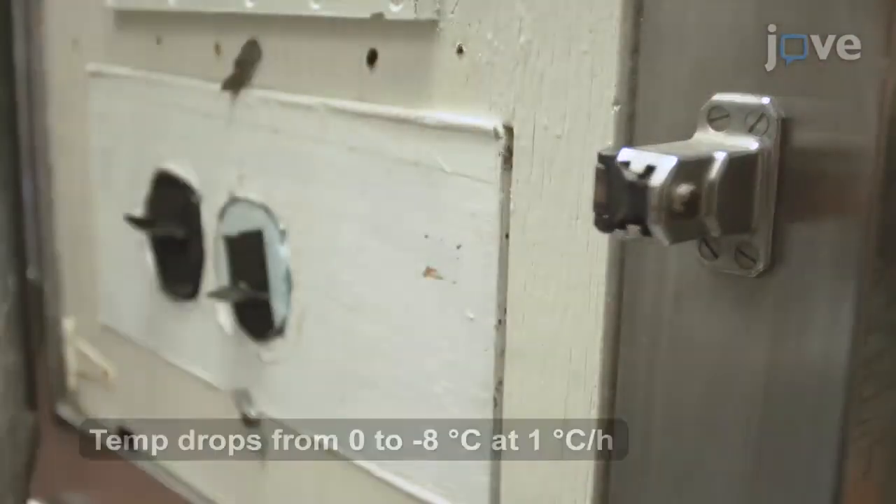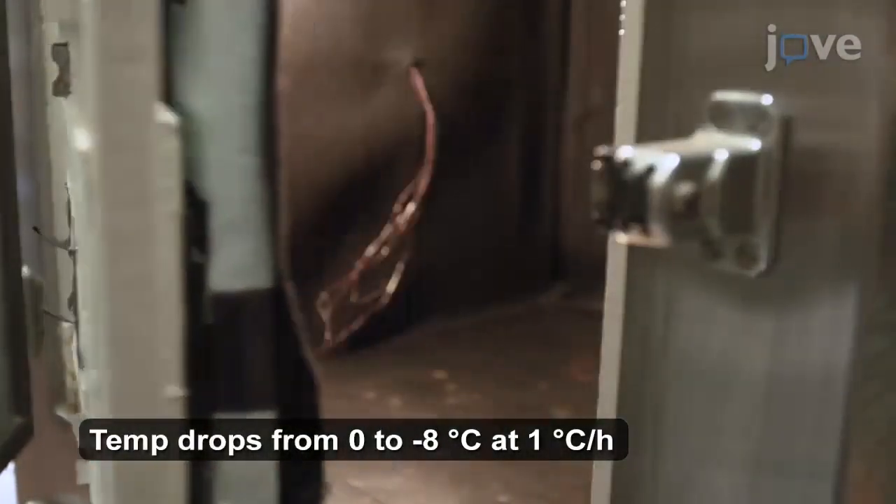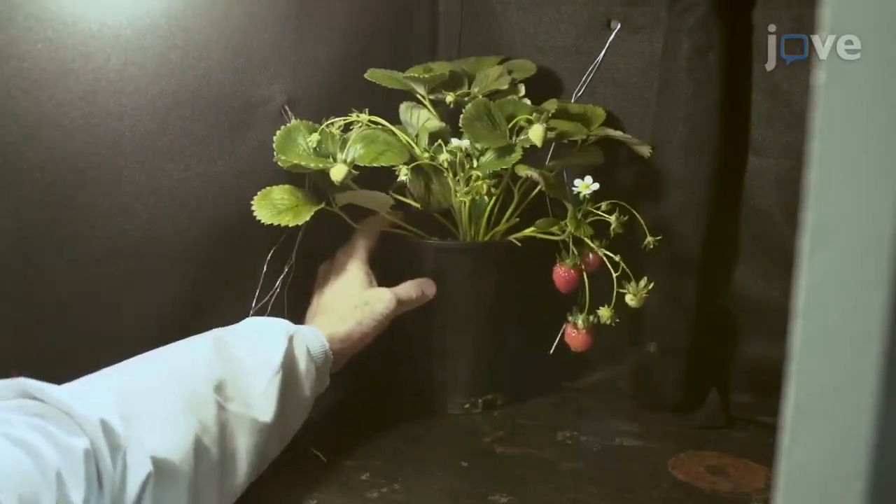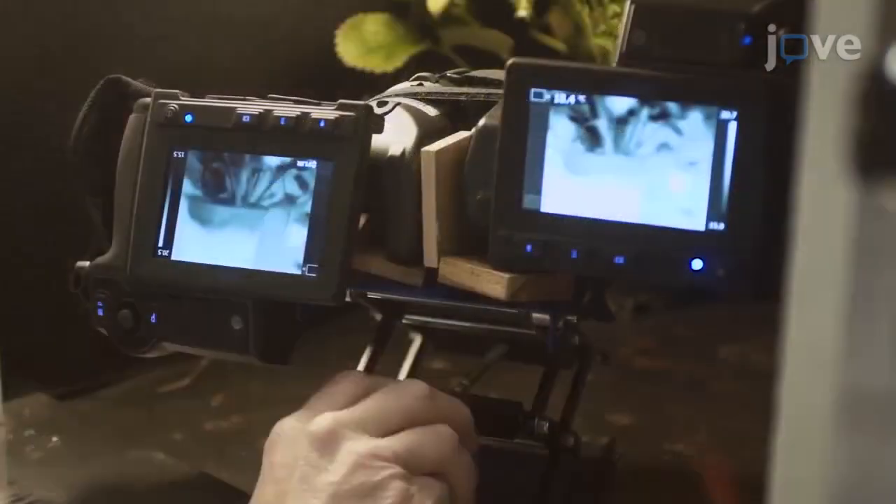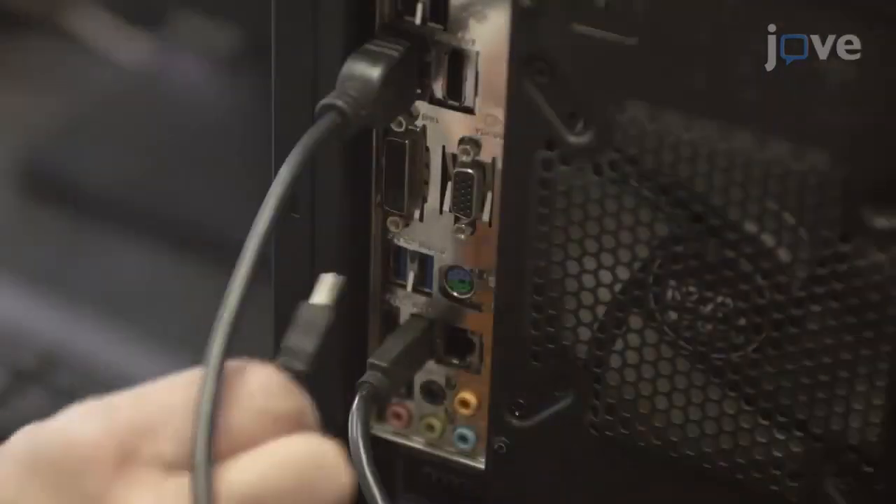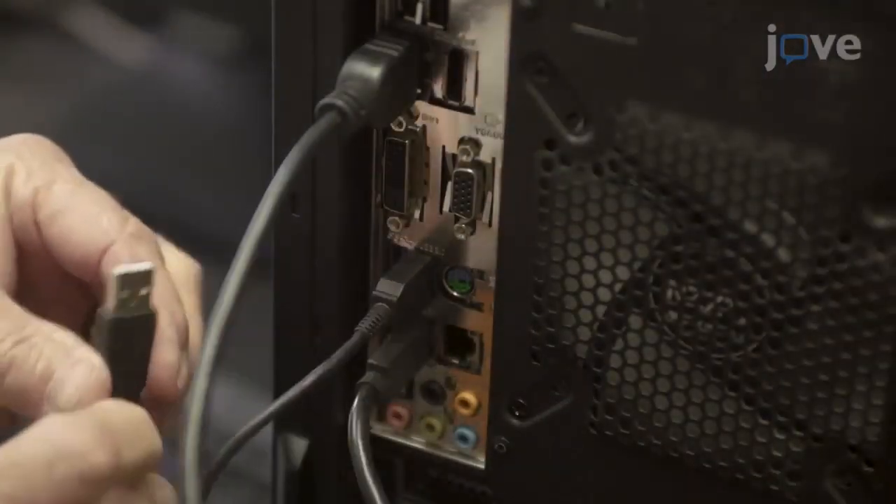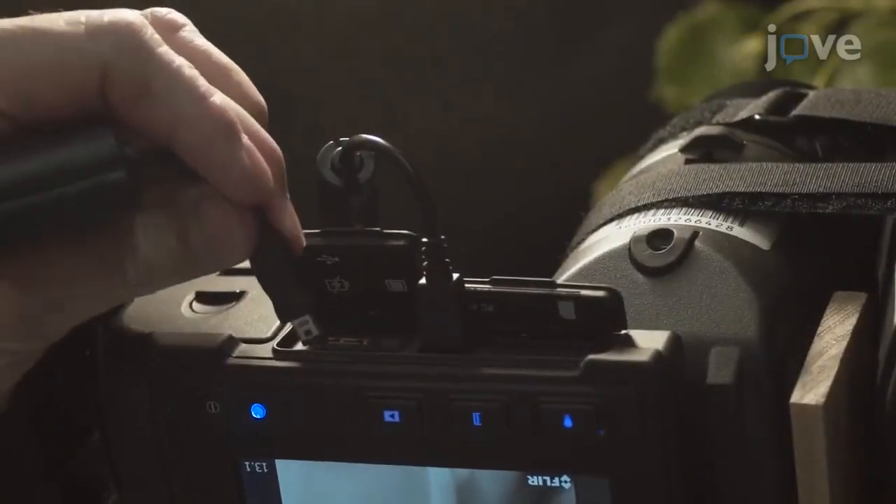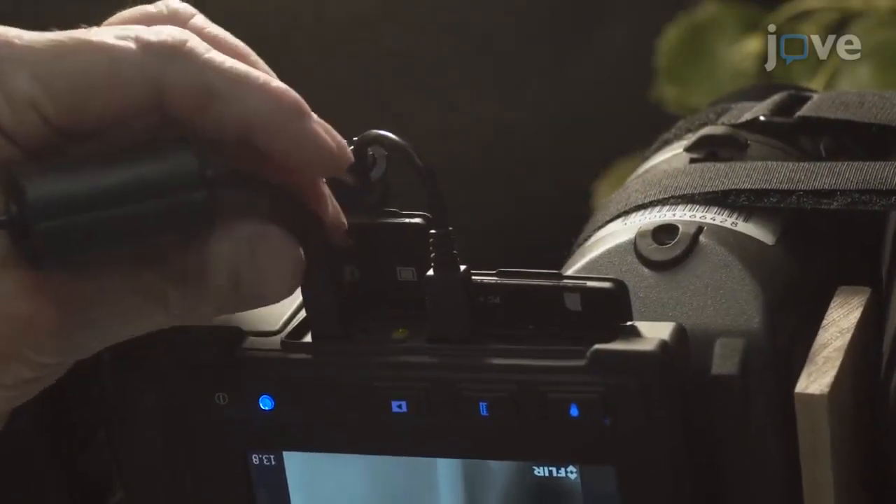After programming a freezer according to the text protocol, place 1 6-week-old strawberry plant with 2 to 5 flowers in a 1-liter container inside. Use the jack to position both cameras vertically so that the 2 images contain the whole plant and a portion of the soil. Then with the USB connector, connect the 2 cameras to the computer and plug the 2 AC outlets into both cameras to allow a continuous monitoring of the plants.